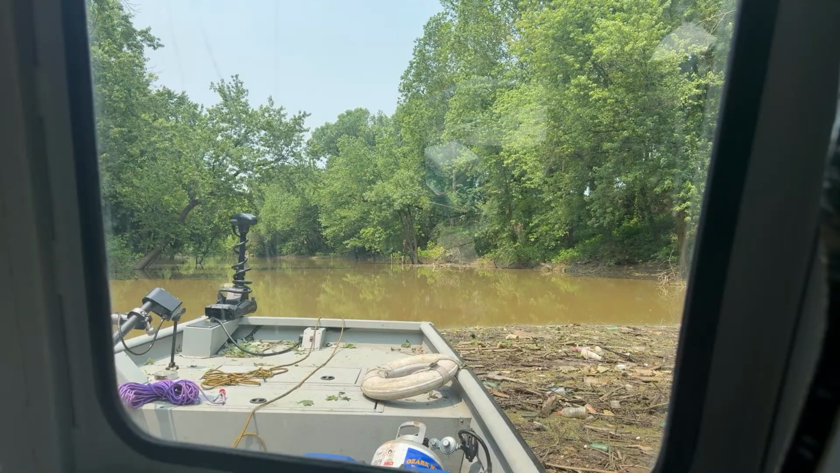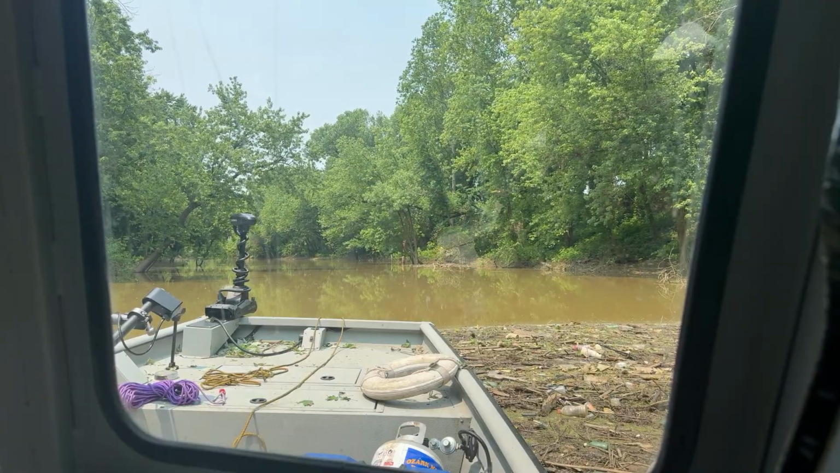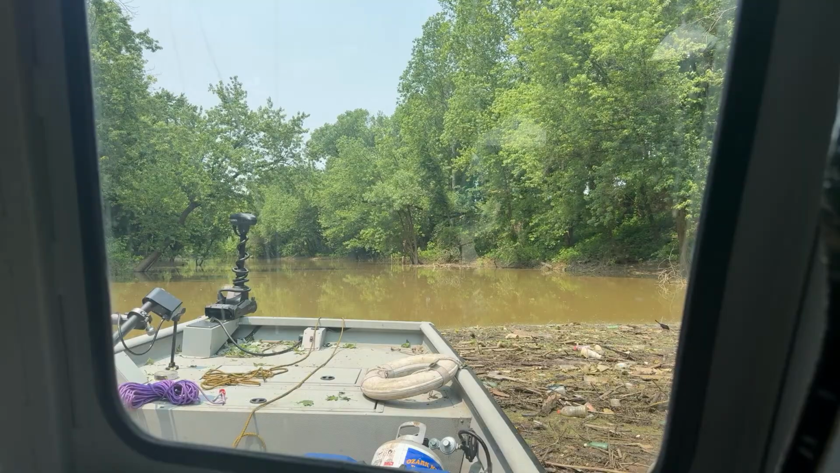All right, we're going to see what the Garmin has. We're going to try to see if we can go a little further so I can get that away from my prop. I say another 15 minutes or more. Yeah, we're almost done. It's flowing through, so that's good. All right, we're going to see what the old trolling motor will do.